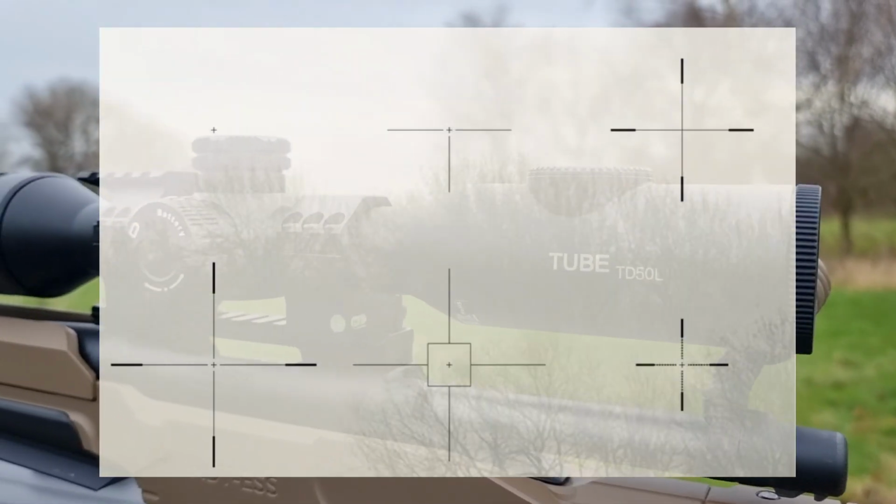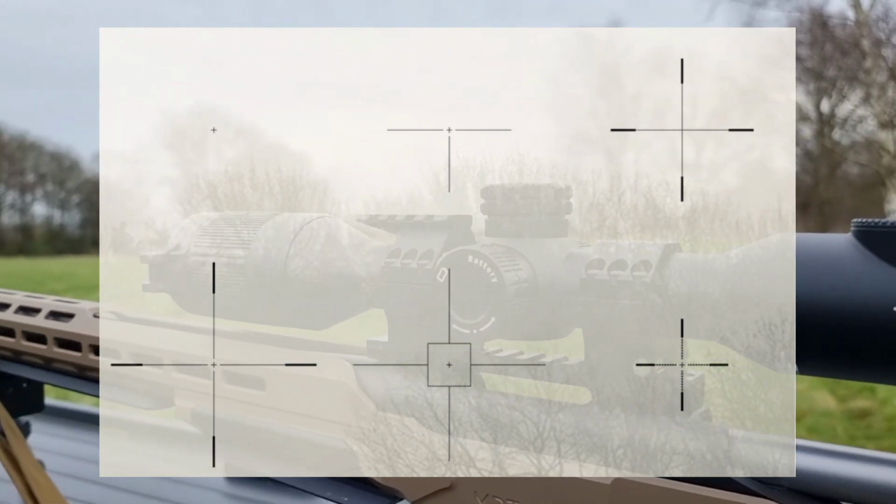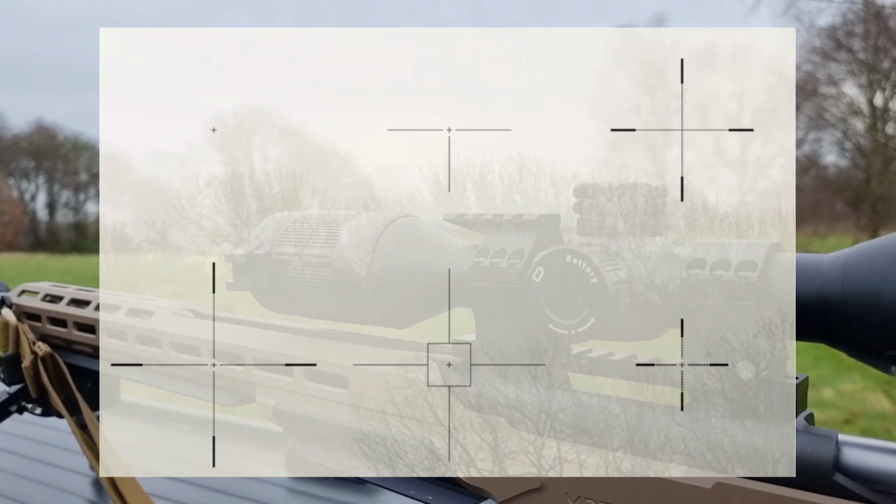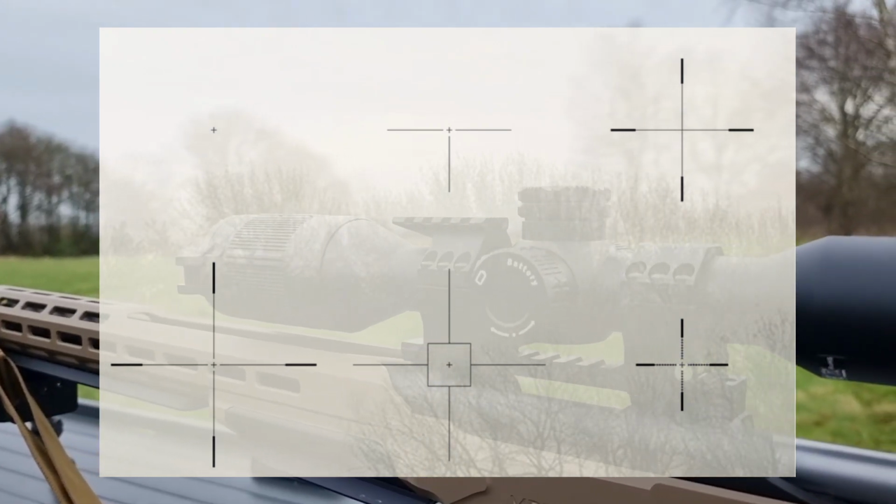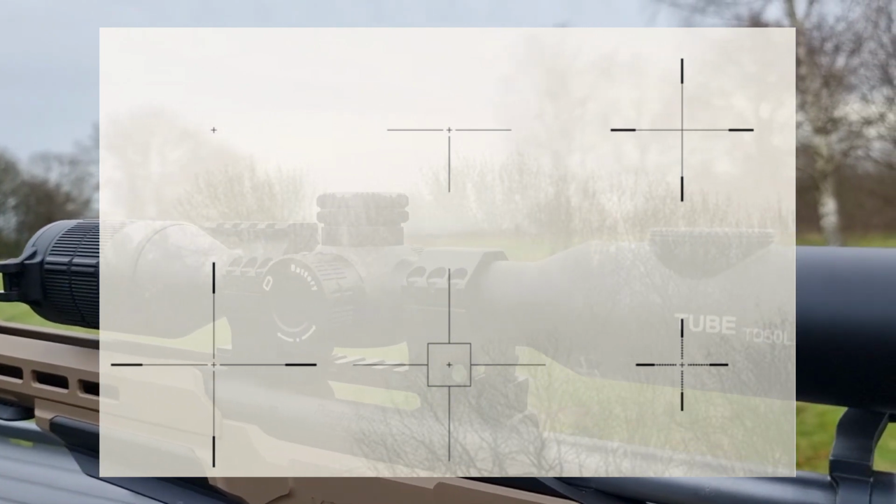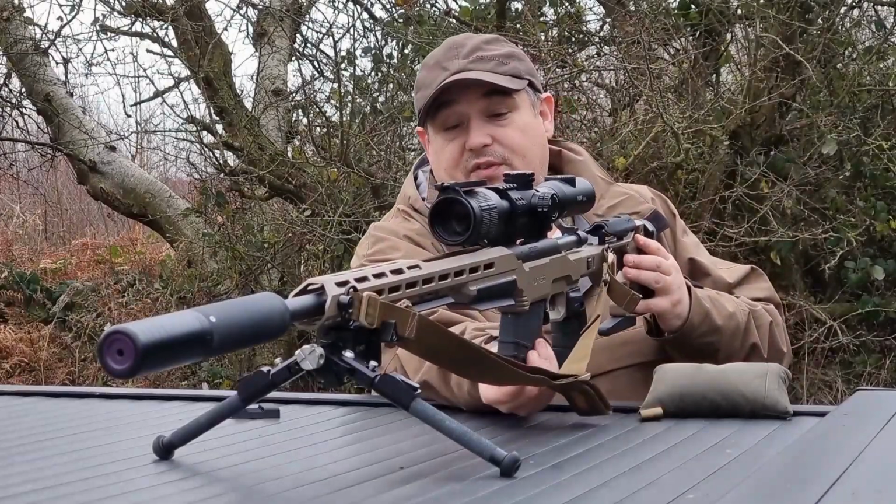With regards to reticles on this unit, there are actually 6 different reticles that you can use. Some nice and simple ones, as well as one that's got point of holdover references on it. So as you zoom in, it magnifies in as well. So very handy for punching out a little bit further. So we'll go for 3 shots